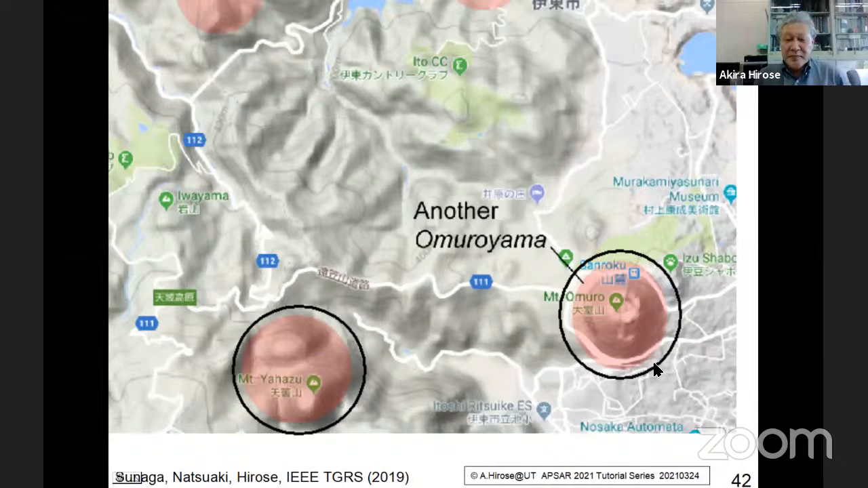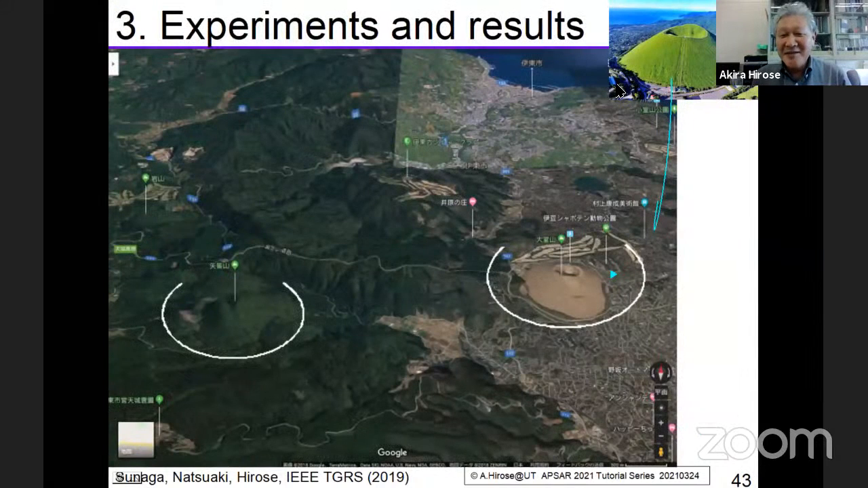Area 2. We have 2 areas showing Omuroyama-like shapes. Okay, what are they? Well, actually, this mountain is also named Omuroyama. And this is the one I already showed to you. This Omuroyama exists here.